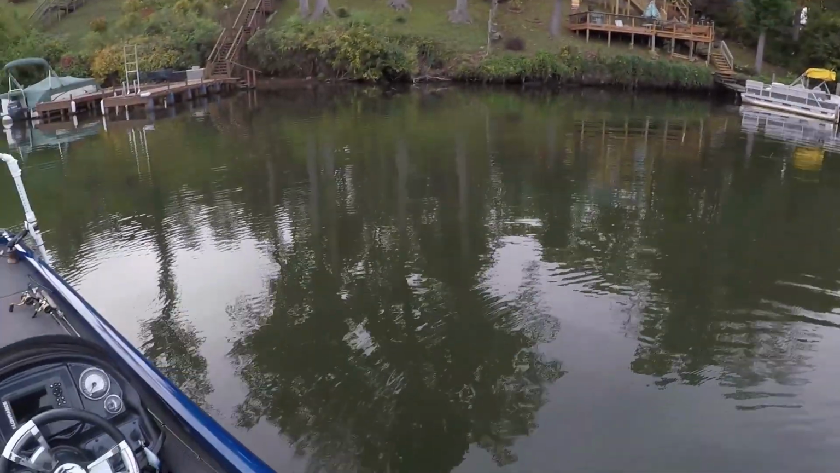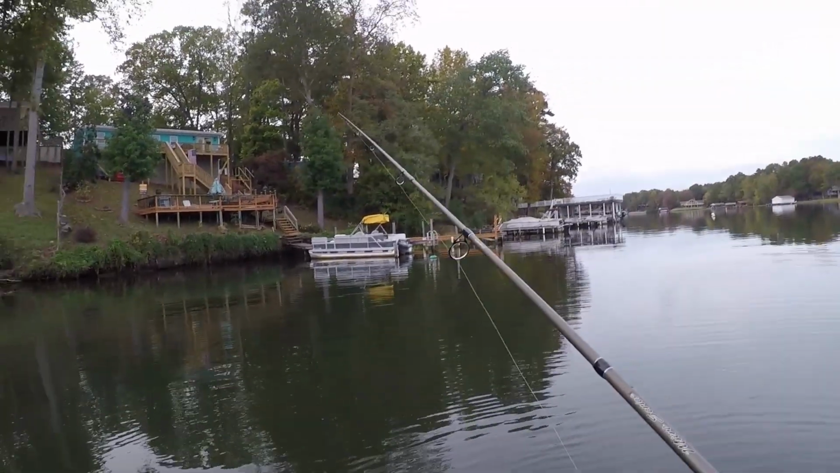And they just bump you, bump you, bump you. I'm just going to underhand pitch it out there.